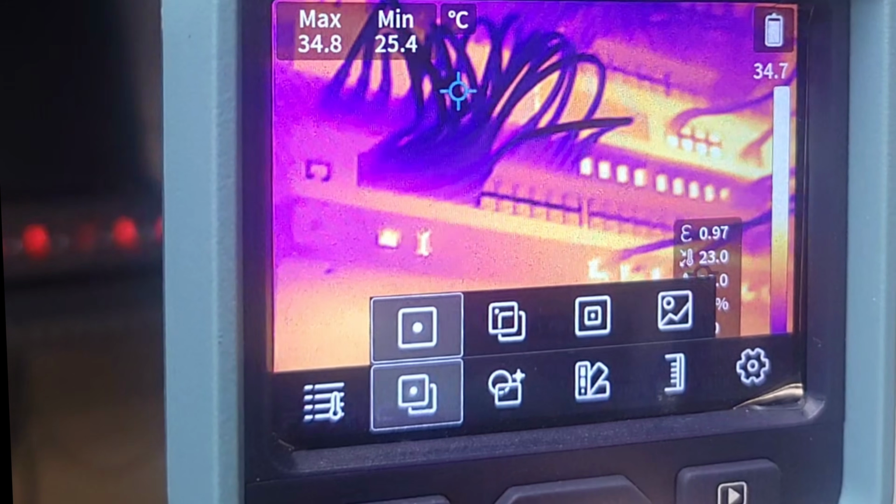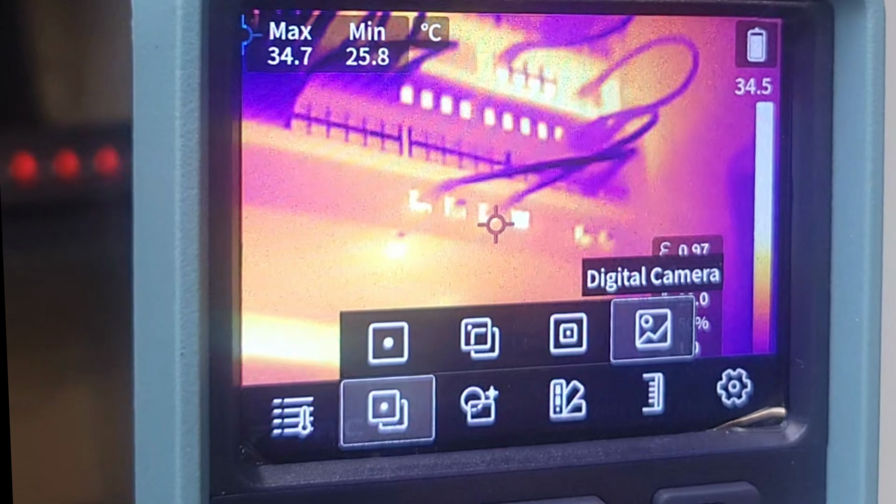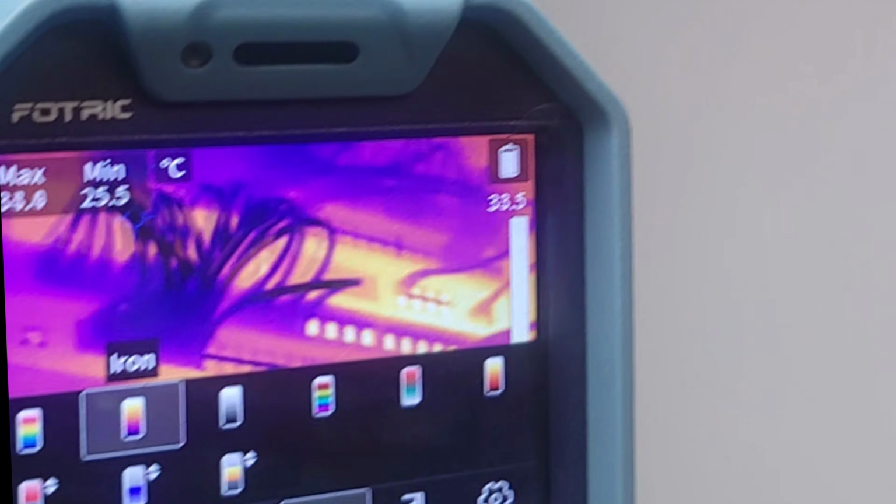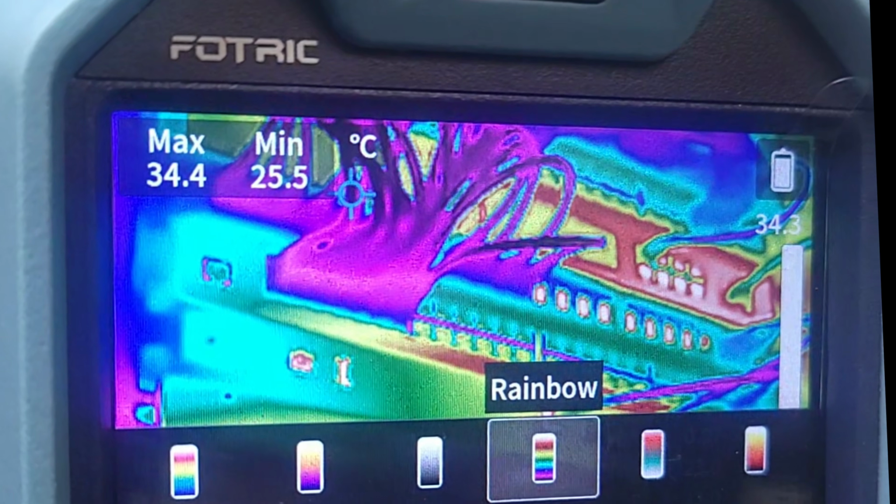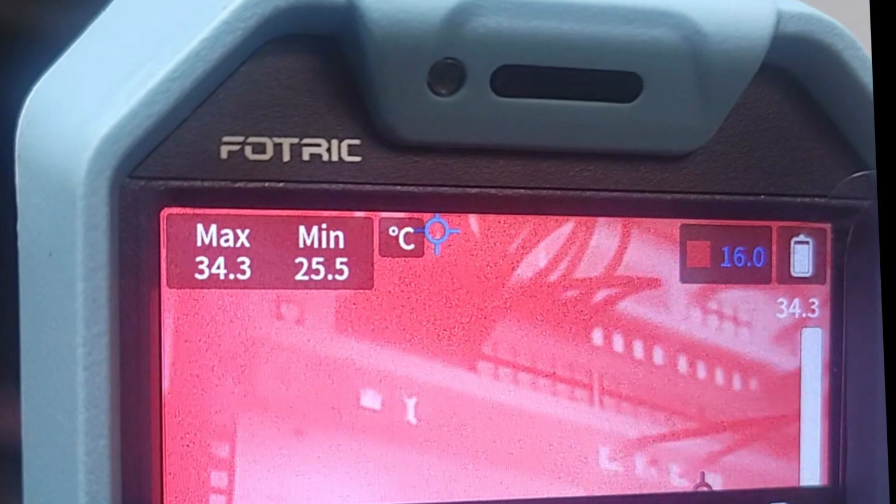The interface is super straightforward as well. I love the interface on this thing. You've got quick access to all of the palettes, your measurement tools, image capturing without digging through submenus. It just makes a huge difference when you're working, especially if you're on site. You just want to move fast, get the work done. You don't want to be messing around with the GUI. This is really, really easy.